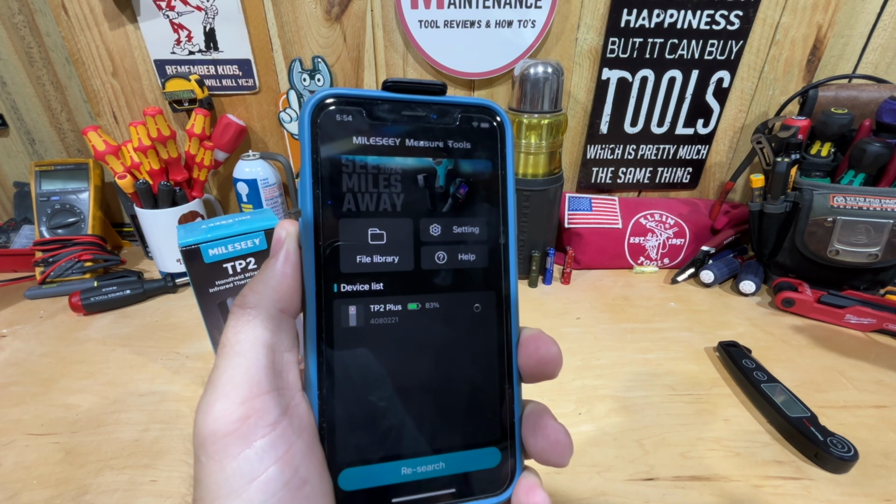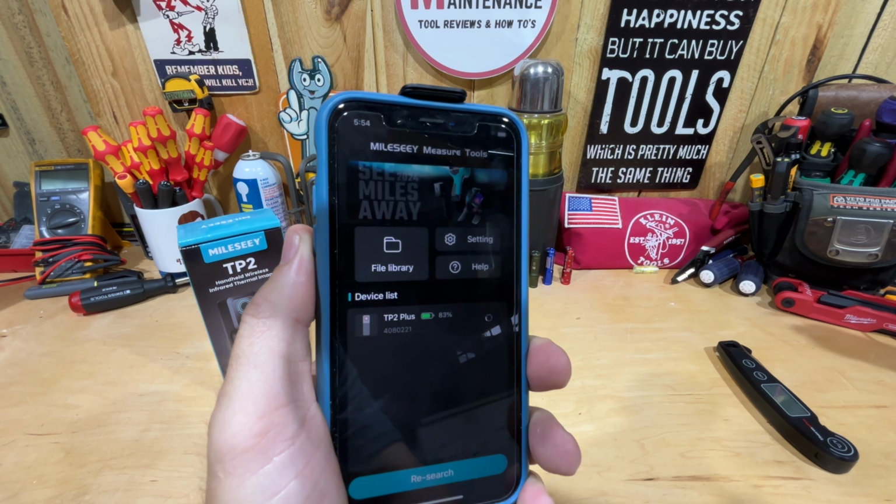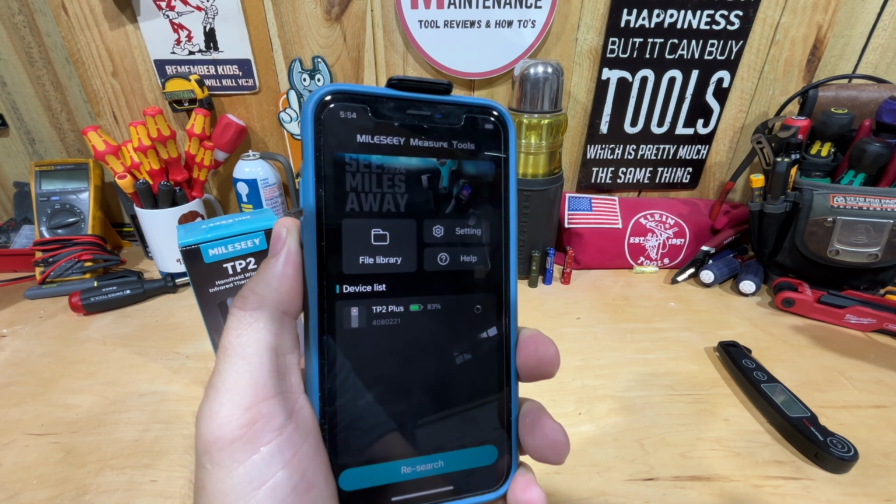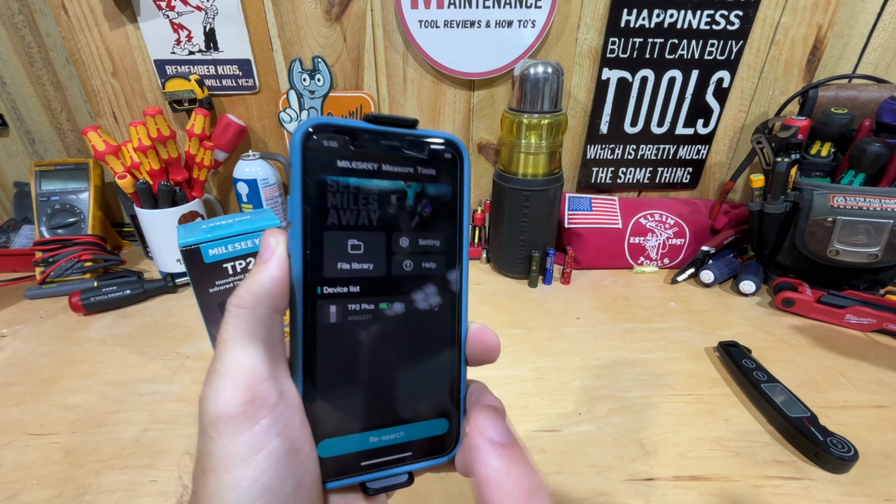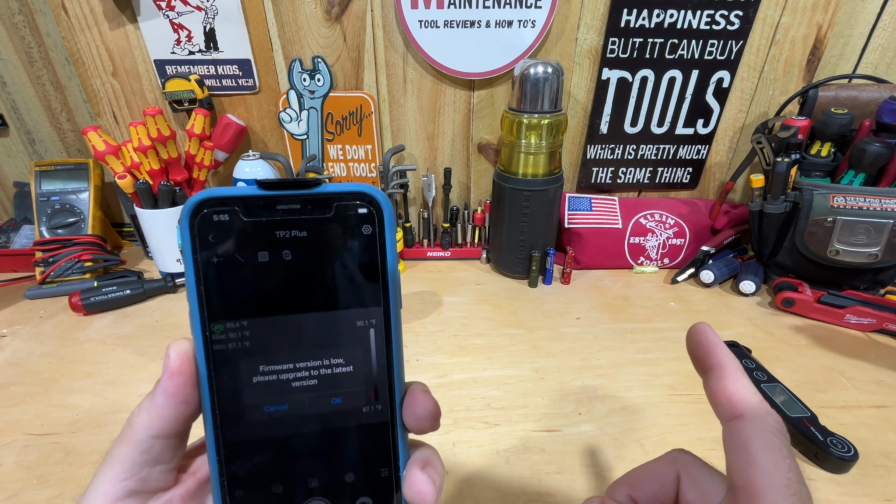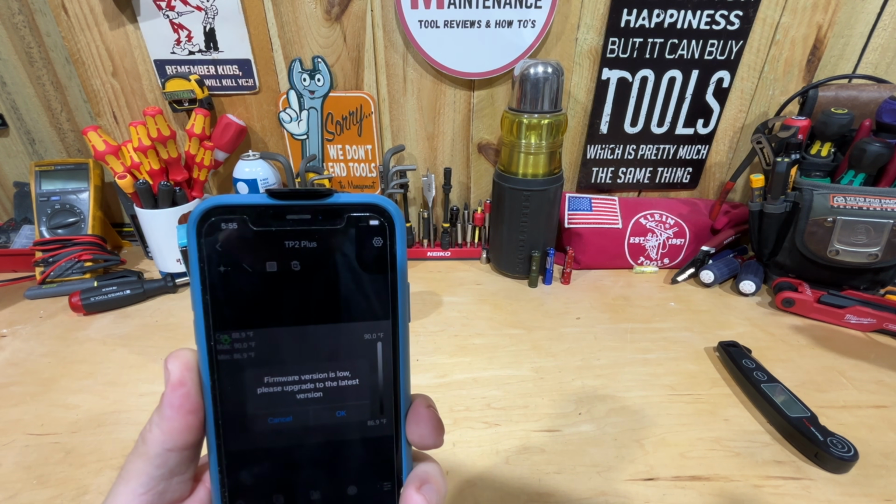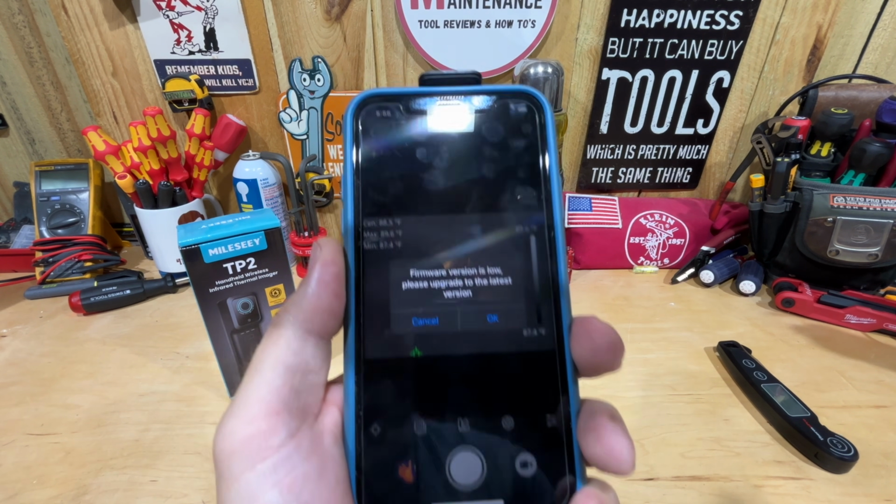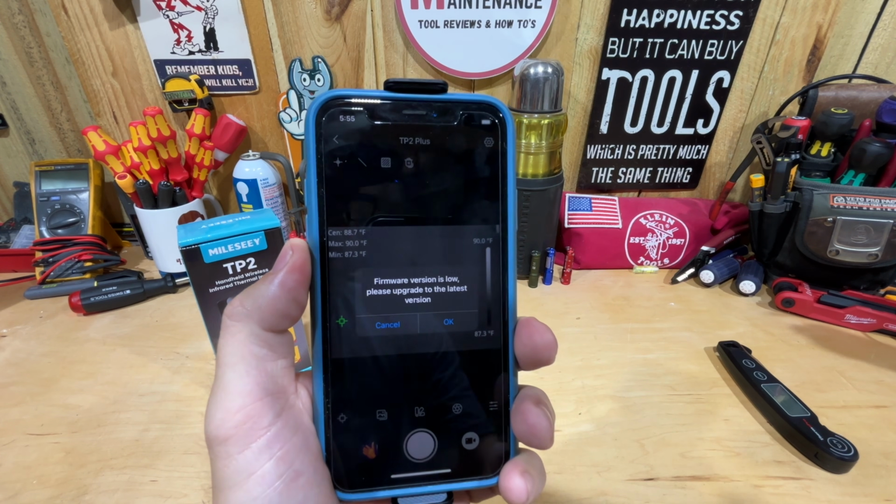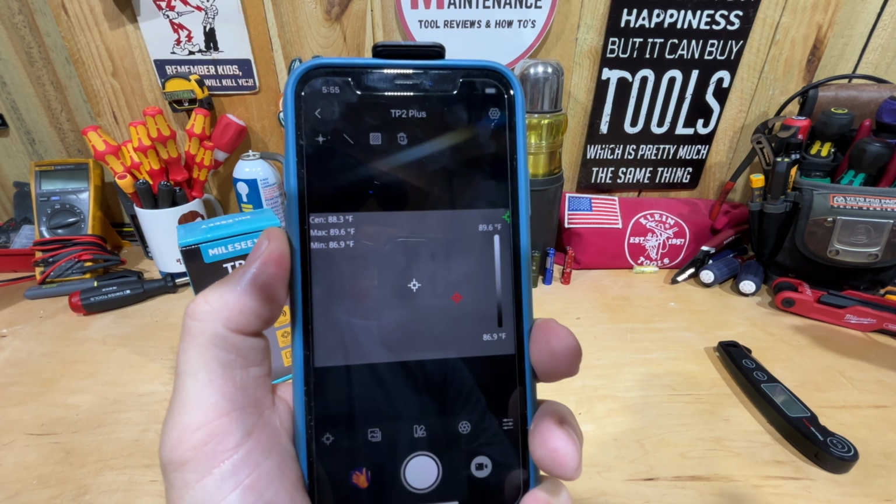And again, the only complaints I read about on the reviews were some of the permissions that the app asked for. Some people didn't like those. So before you purchase this, you might want to go to the App Store, download the app, and then acknowledge all the permissions. Go through and read those things if you want to and check that out. You might want to check into that before you buy it, just so you know that it's something that you're okay with. Again, I'm not going to upgrade the firmware right now.